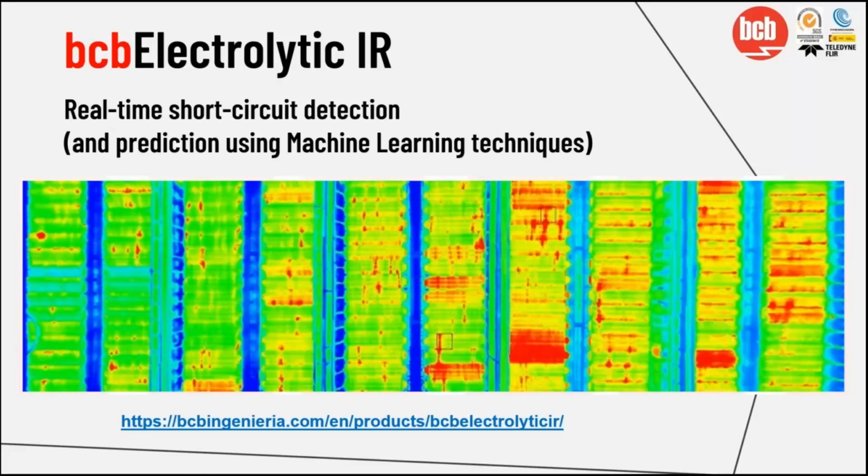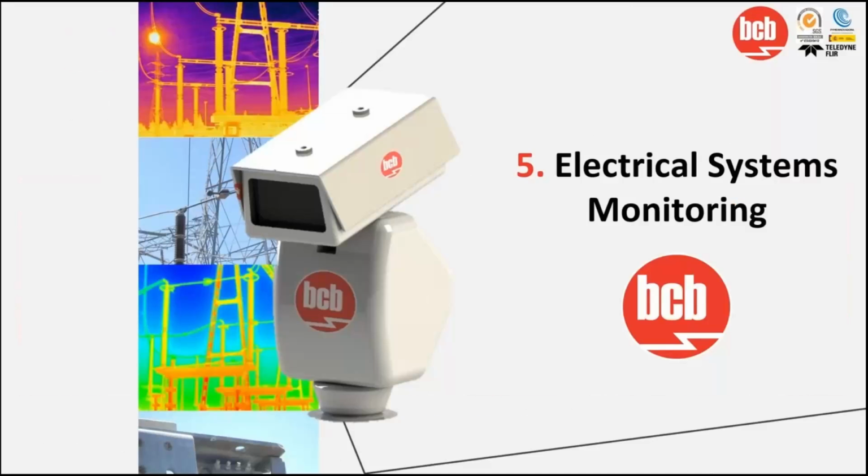So you can now use this new tool which we are developing, which is the prediction of short circuits that can happen after some behavior has been developing over time. This is something that we are working on now with some clients, and that we are developing in order to deliver this add-in to our next clients.